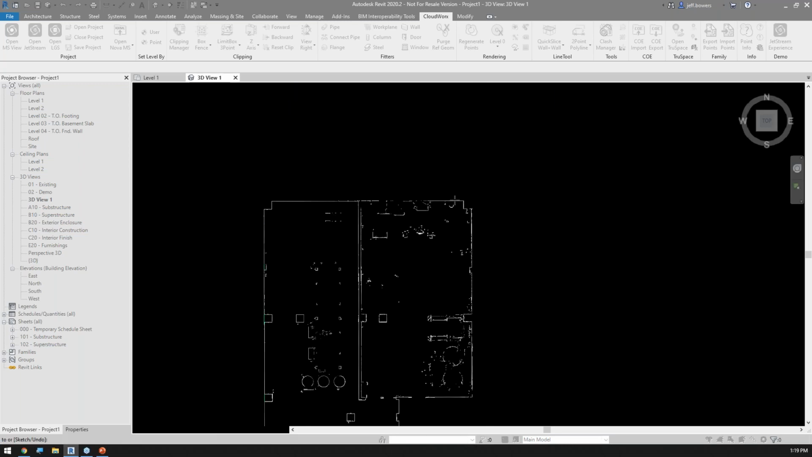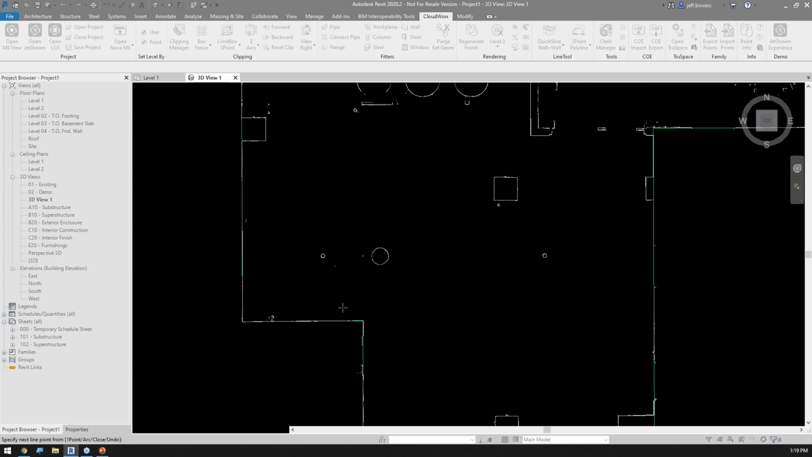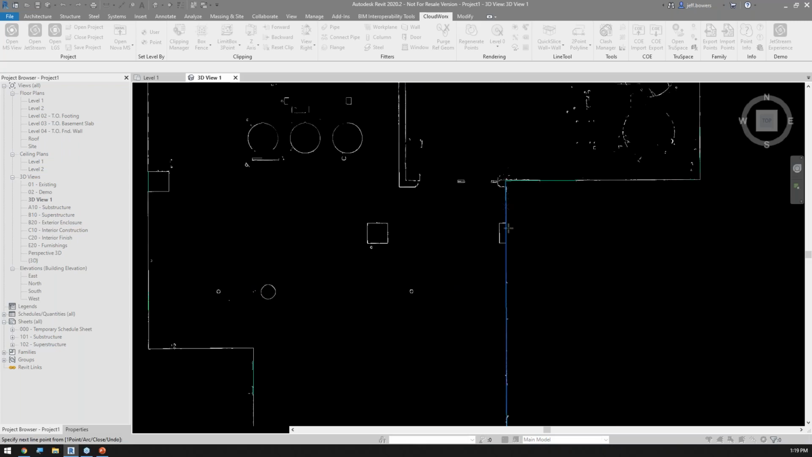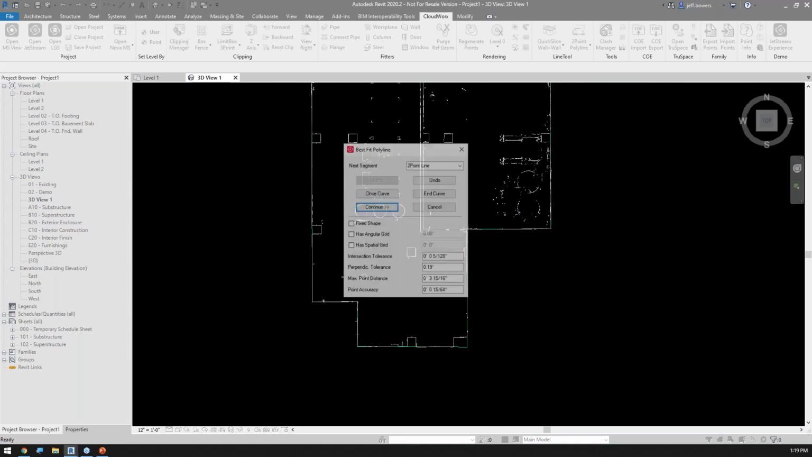So I can pick there, and I'm just going to do this very quickly. Just picking these points just so we can see how all this goes together. There, here, there. All right. Now, once I do that, you'll see that line appears all the way around my point cloud. I'm going to hit escape 1 time.